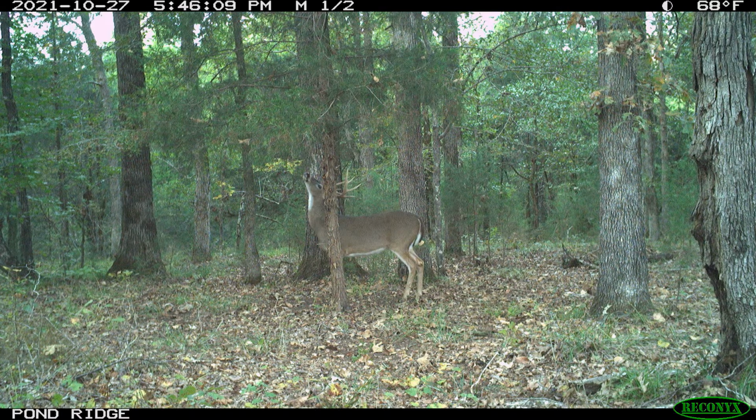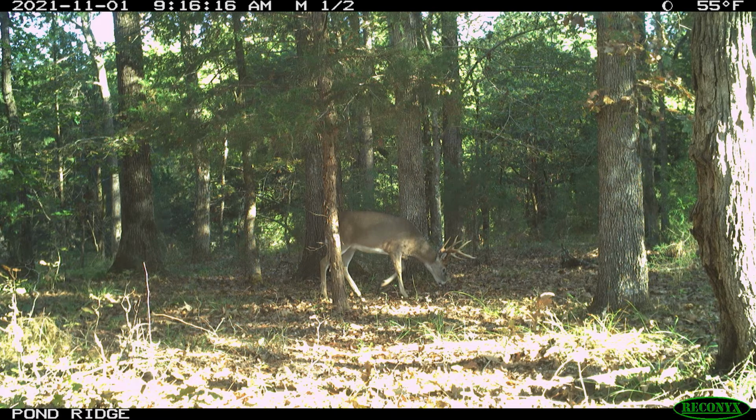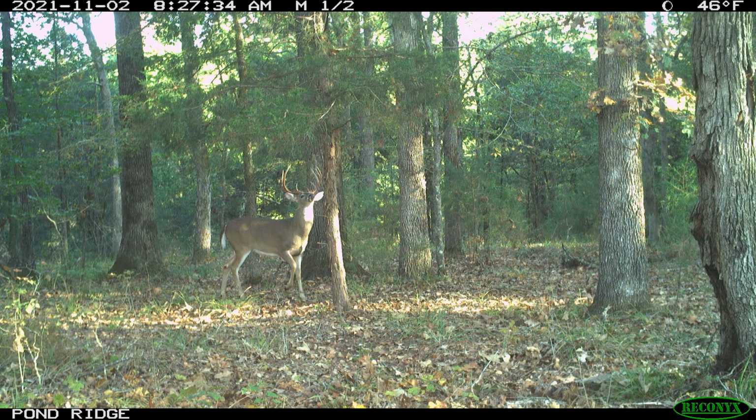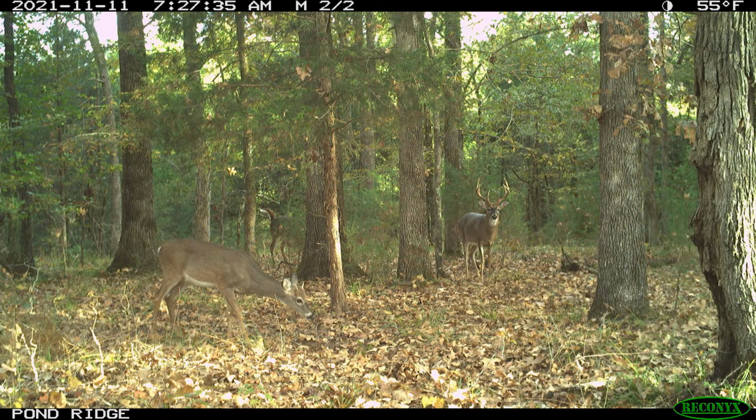There's that 9-point again, the 4-year-old hitting the scrape. So that's 2 mature bucks, plus the other 8-point that's set down. That's 3 mature bucks hitting the scrape in October, on the way to and from eating acorns. So, there's that 9-point again on the 2nd and the 1st of November. 2 consecutive days in there in the daylight.